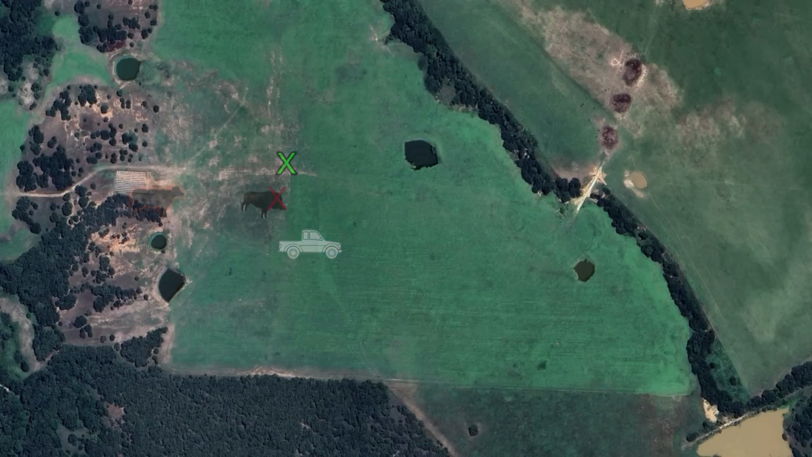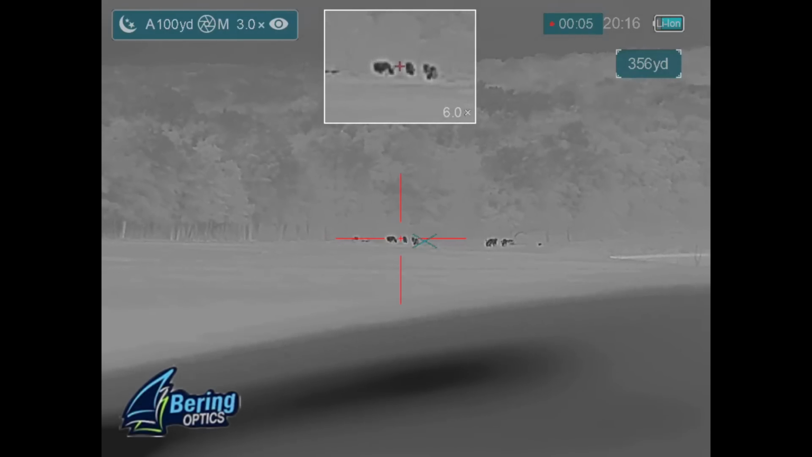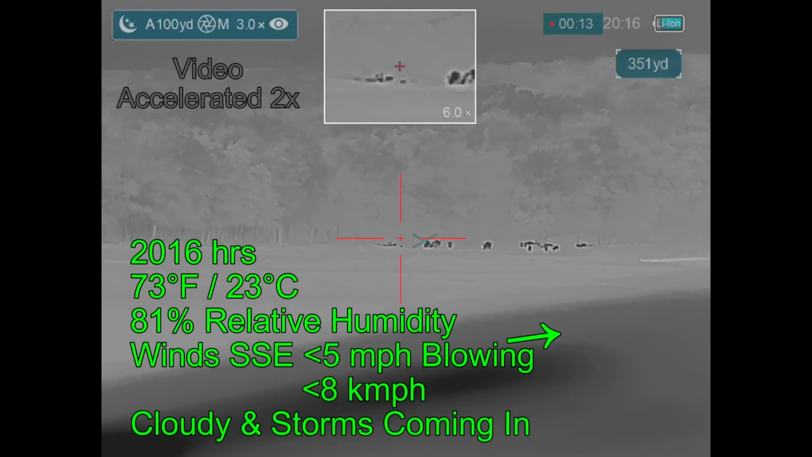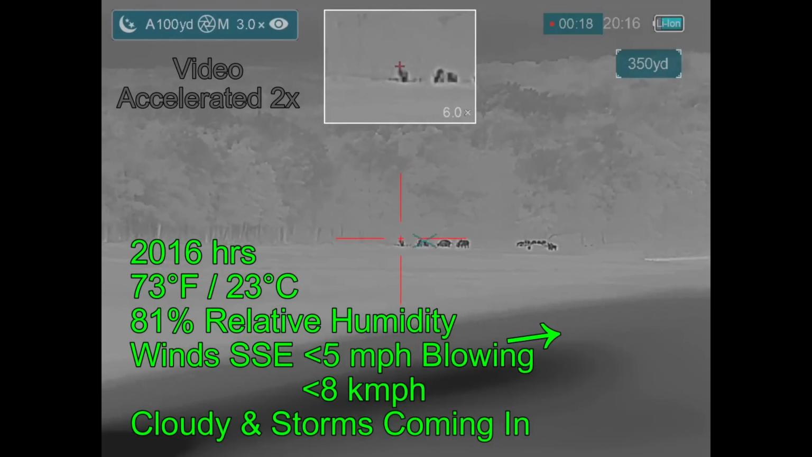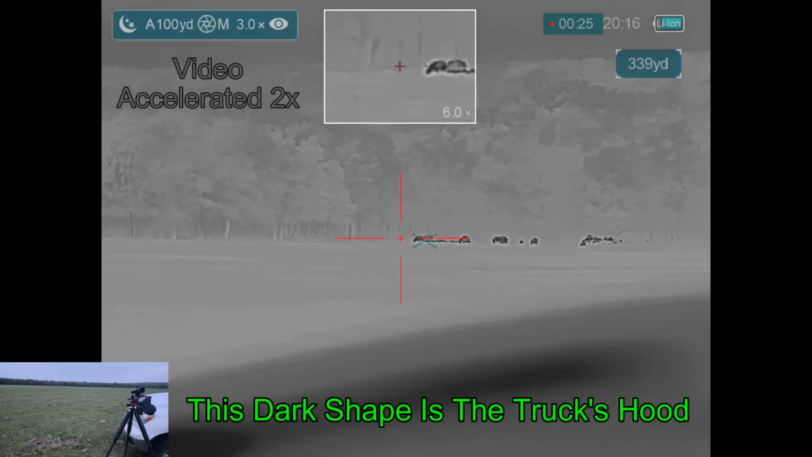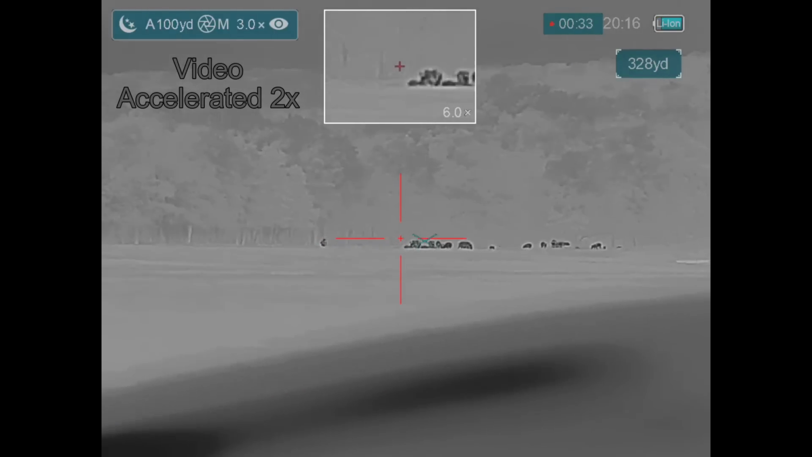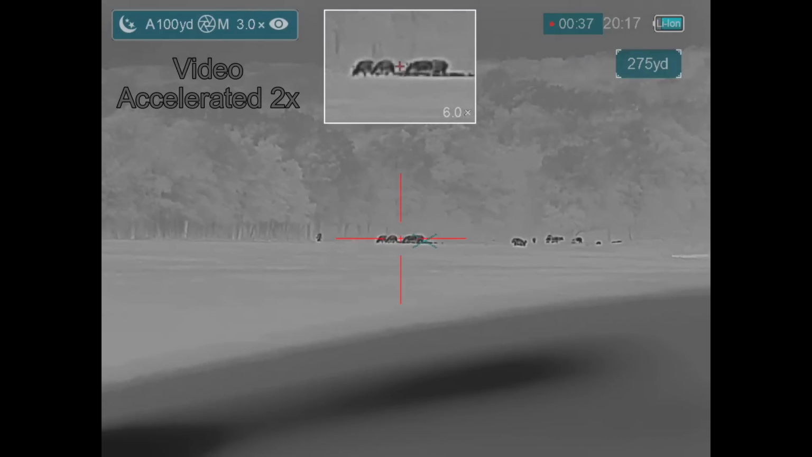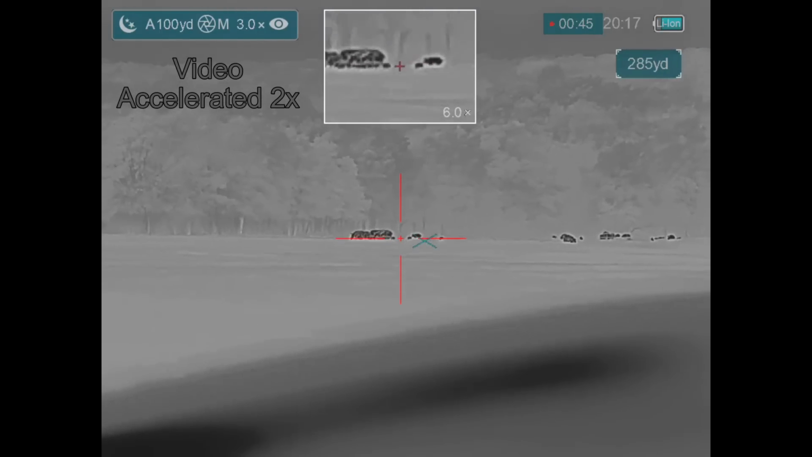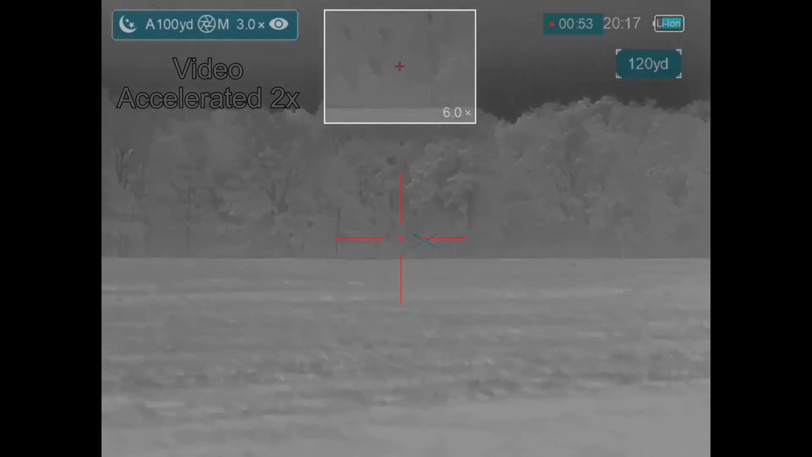I was happy to see the hogs making another appearance just like they did the previous night. The only difference is they've come out about 30 minutes earlier, and I suspect that is because we have storms coming in and dark clouds have blotted out the entire sunset. I can see the storm front as it's crossing over my position. And the hogs are marshaling where they marshaled on the previous night, and I'm going to expect them to start heading out into the field as they did the previous night, which looks like what's going on right here.